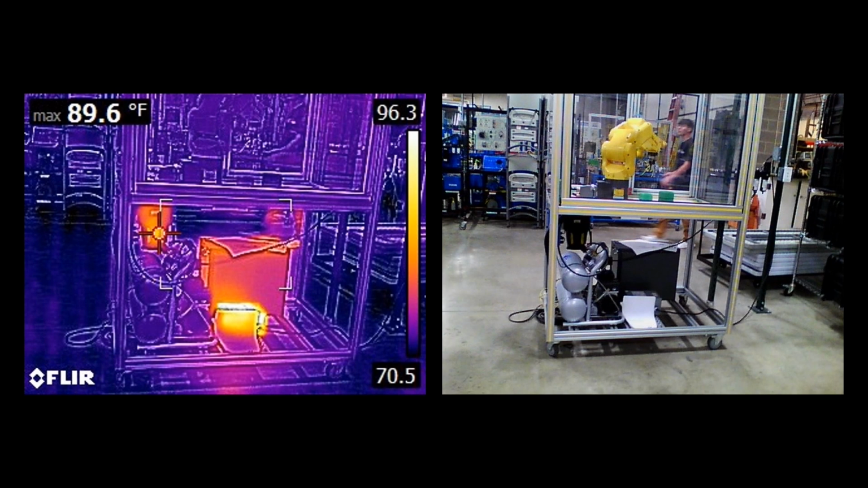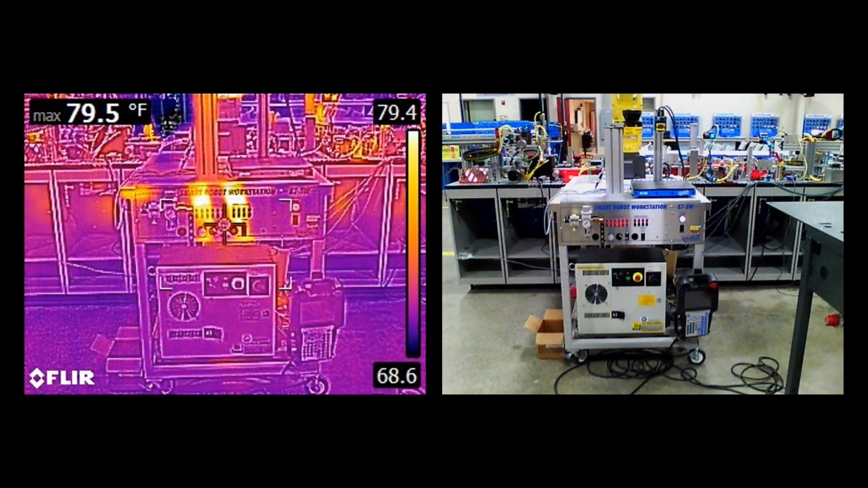And when troubleshooting electrical problems, it would be worth checking out, as we see in this image, something that seems very warm when the surrounding area is not. Here's another example of a bit of an oddity. Why are the hot areas shown on this machine? It would be worth a little checking out to see if that would contribute to something we would want to investigate further.